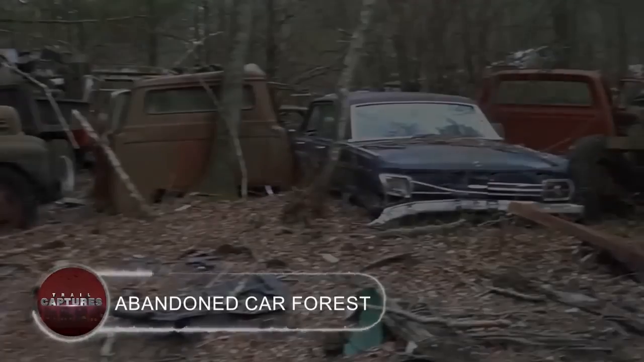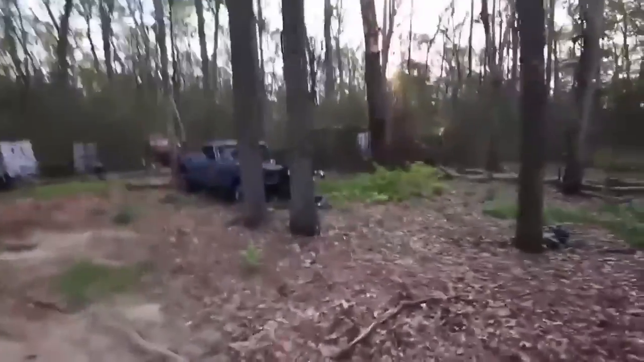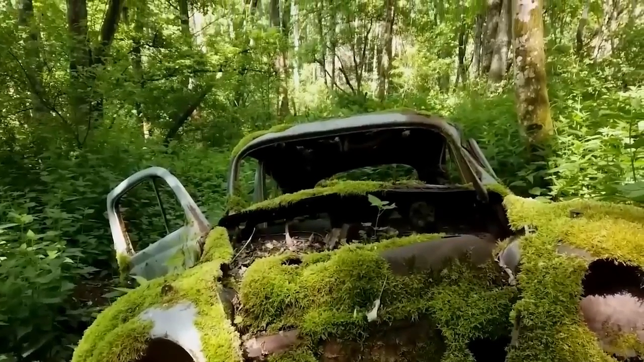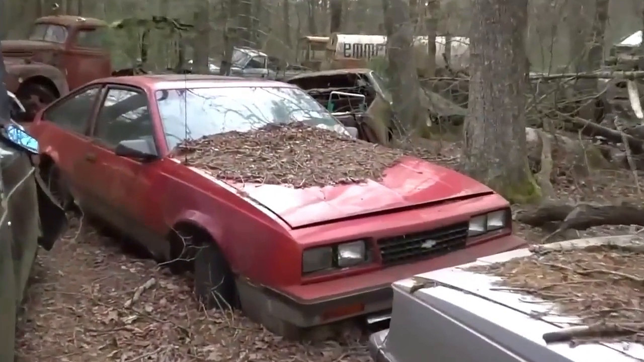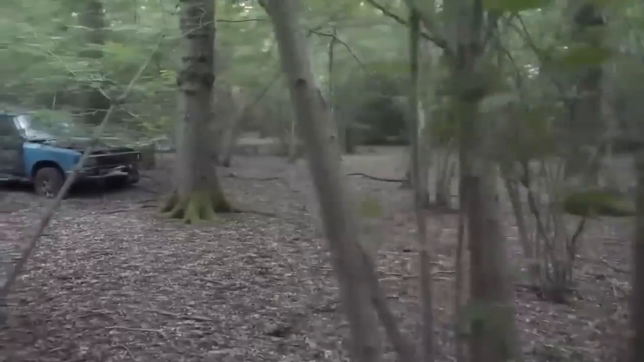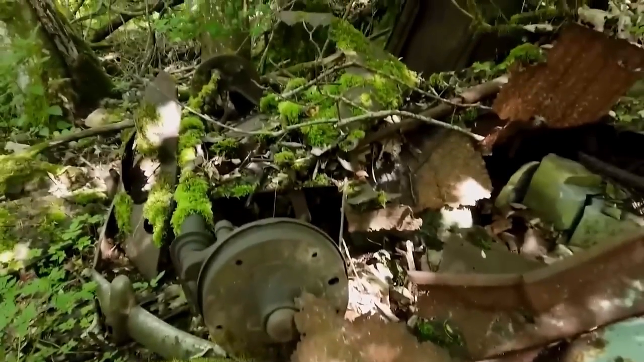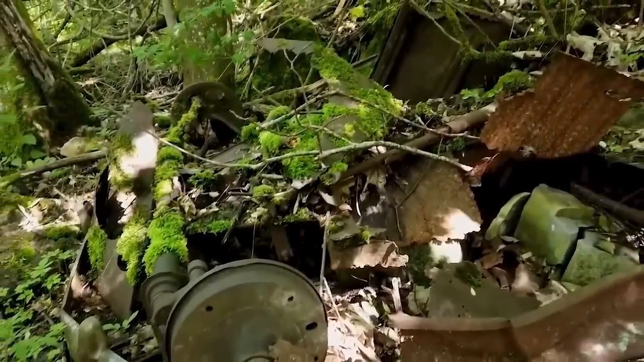Abandoned car forest. Tucked down in the middle of a Belgian woodland is an auto cemetery that would make horror flicks blush. Can you imagine neon-colored flowers blooming from engines? Or cars entwined with tree roots? You'll think that this post-apocalyptic scene is right out of a Hollywood production. But don't be alarmed. Nature is slowly reclaiming man-made objects, as evidenced by this unsettling spectacle.